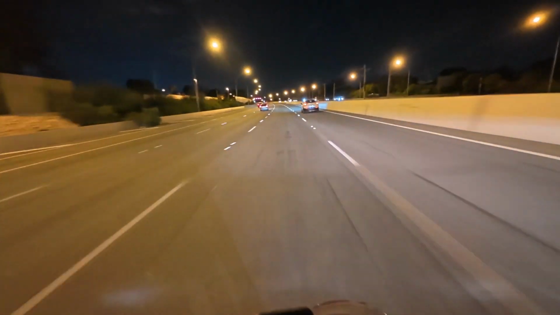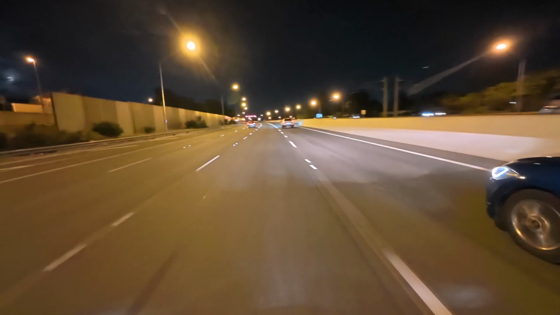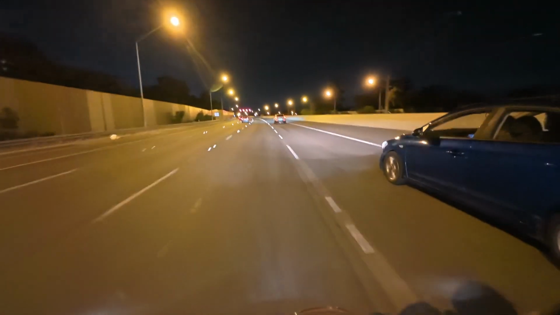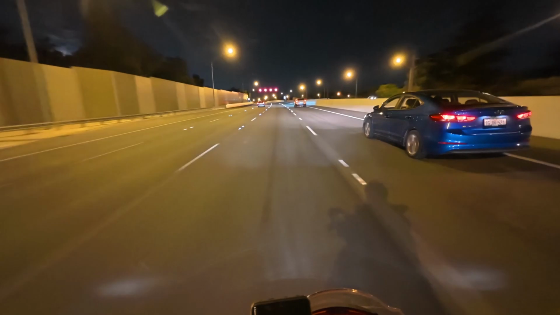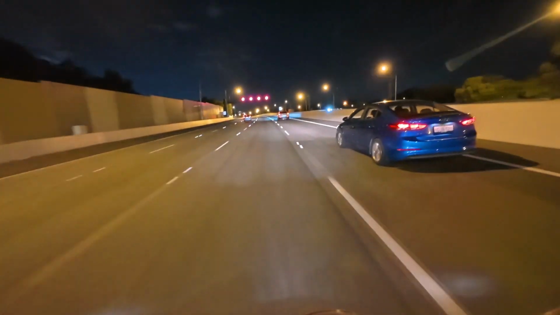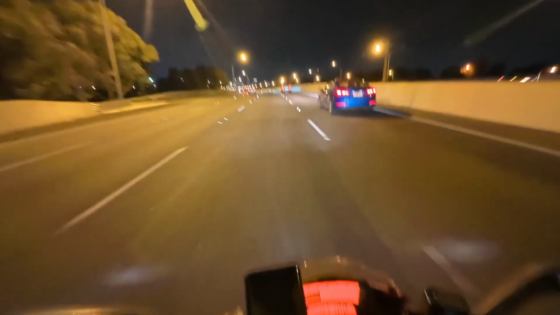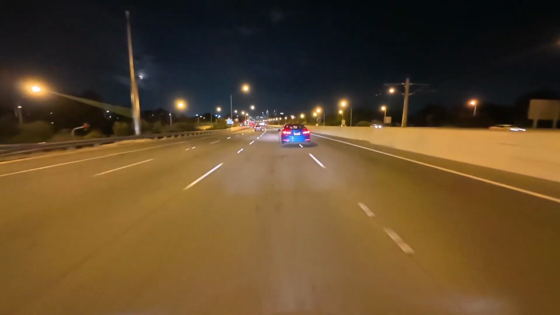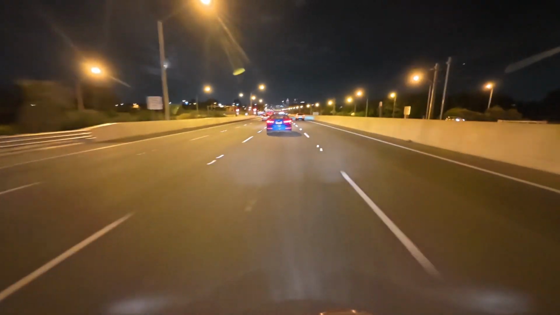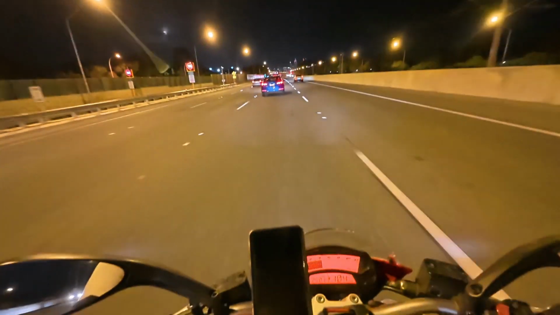So bad at merging. That might be the case everywhere, but it's definitely something that's quite specific and particular to the drivers here. Another thing, actually let's say three things, because another thing is the use of indicators. And then the third thing is roundabouts, I would say. How people behave on roundabouts.